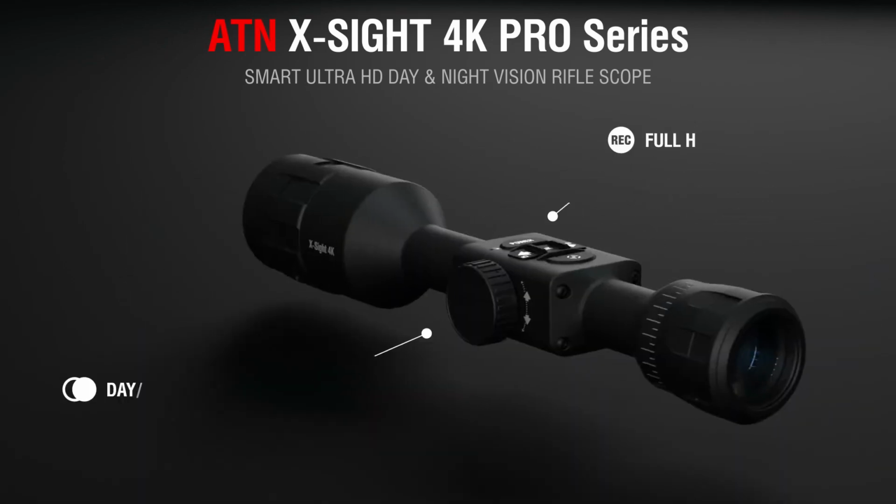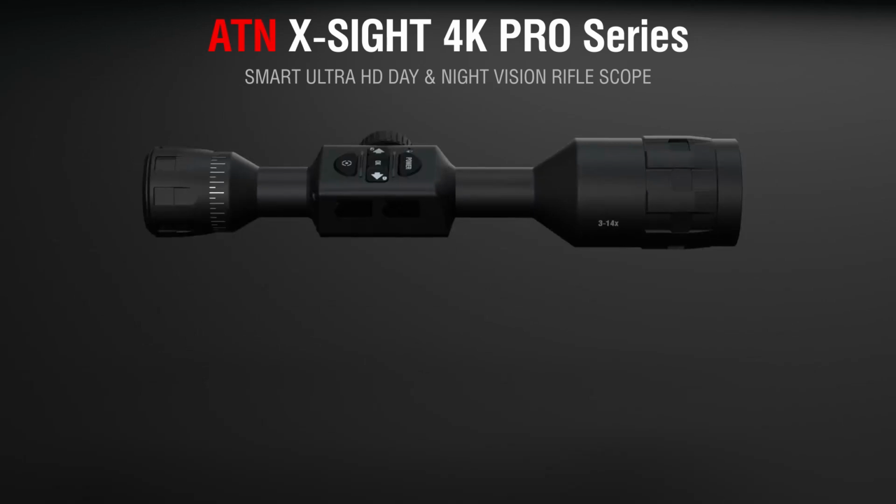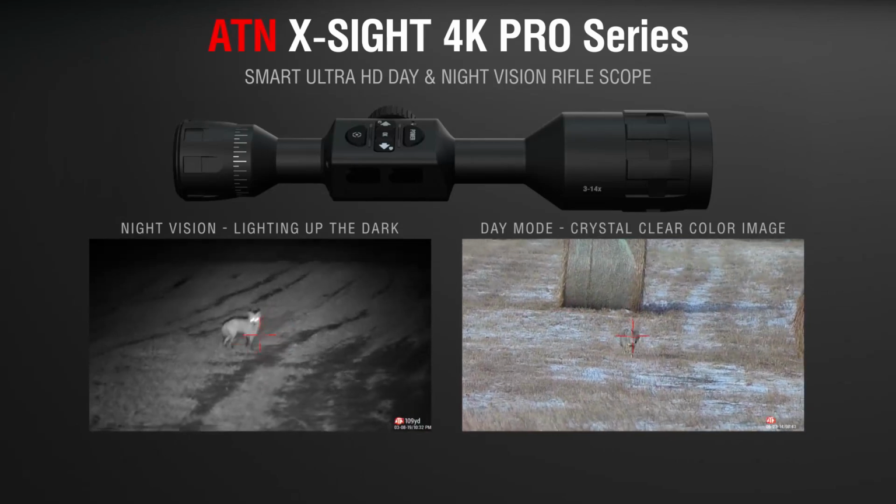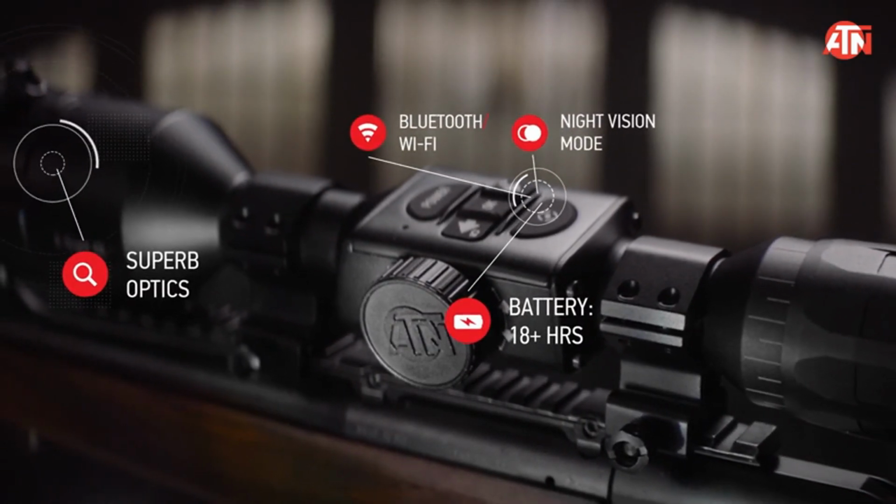Clear detail in low light. Night vision works great when there's just enough ambient light, like the glow from the moon or stars. This gives you crisp, detailed images of animals, and it's especially useful for spotting the finer details in the environment like branches, rocks, and trails.